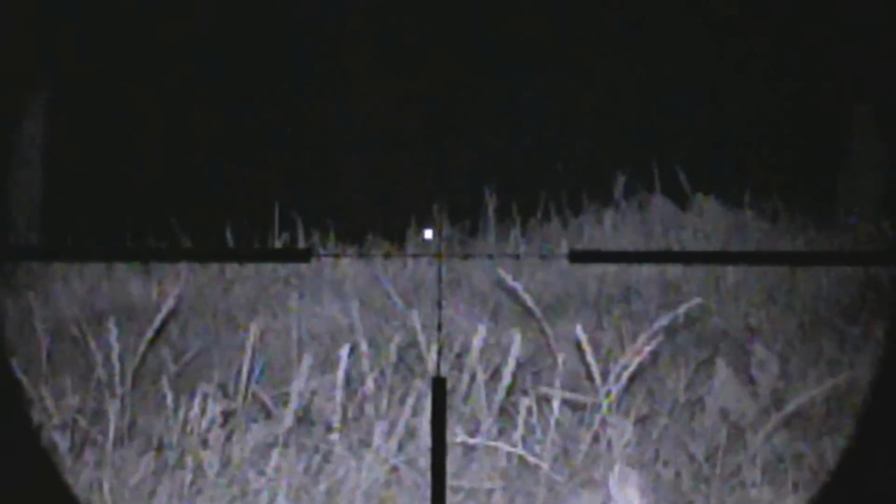Oh, there's another one. I wonder how far he is. It must be just over 40 yards, as the laser seems to be on the left hand side of the crosshairs. So I aimed just above his head, thinking it must be a 45 to 50 yard shot. And totally missed. So the system isn't totally foolproof. Either that or it was the wind that blew it off.